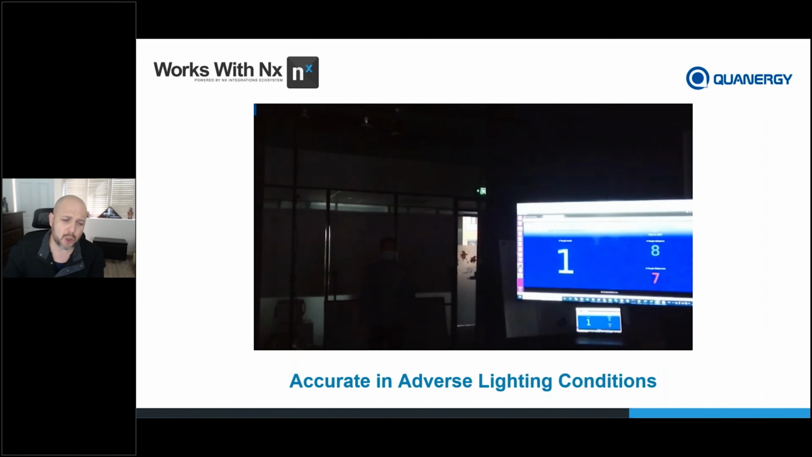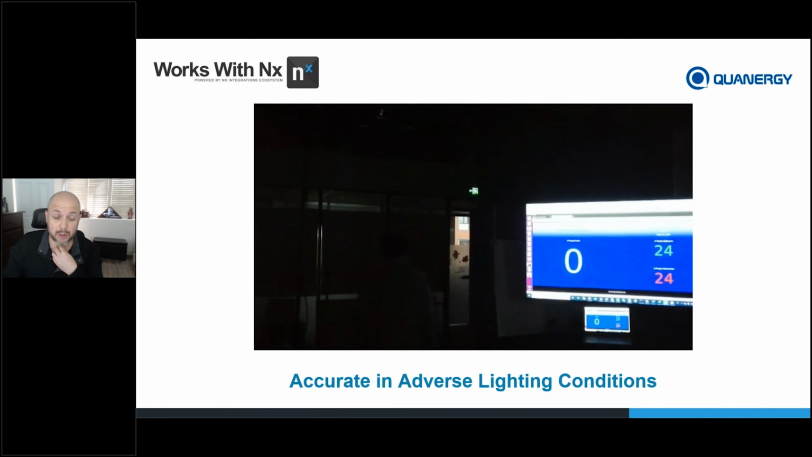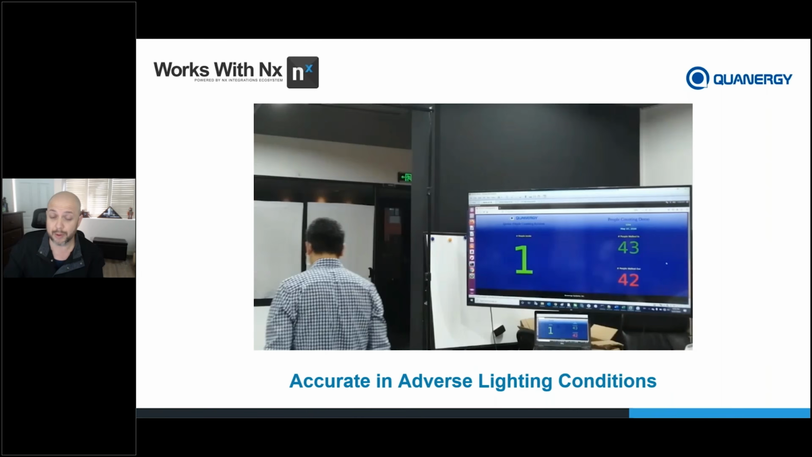Here's another scene with 2 people coming in. Let me fast forward that a little bit. So there's 2 people in, 2 people out. So as you see, this is probably an environment where you're going to have a very difficult problem trying to do this with other IoT sensors, but not with us.